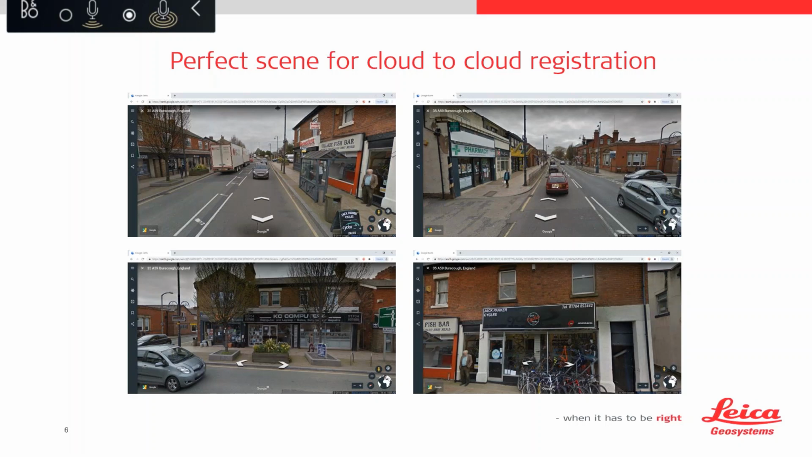Not only are they, the solid structures going all the way along, but they're giving us surfaces which are going off in different directions, which, as Kate will explain to you later, play a very important part in fitting the scan scenes together.